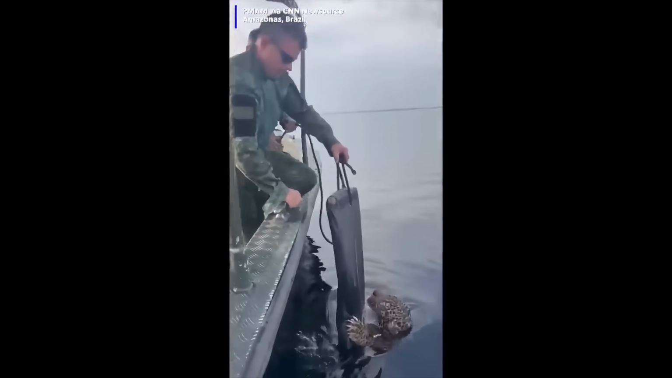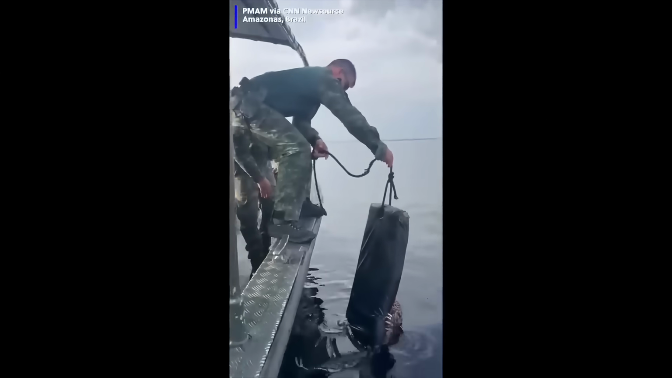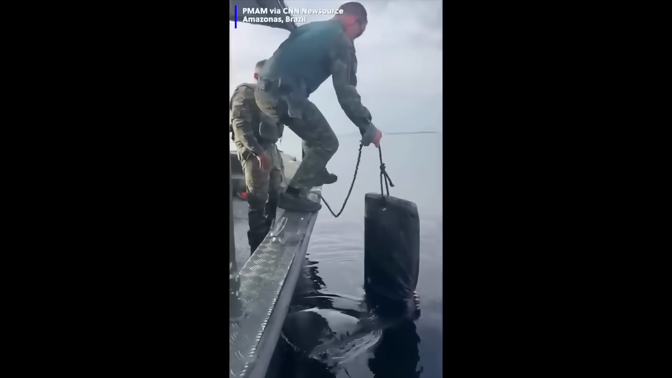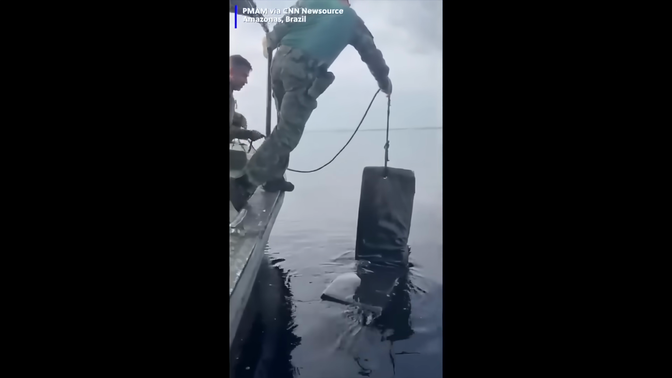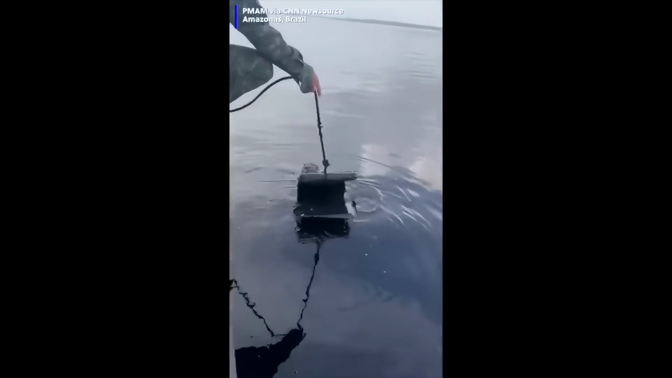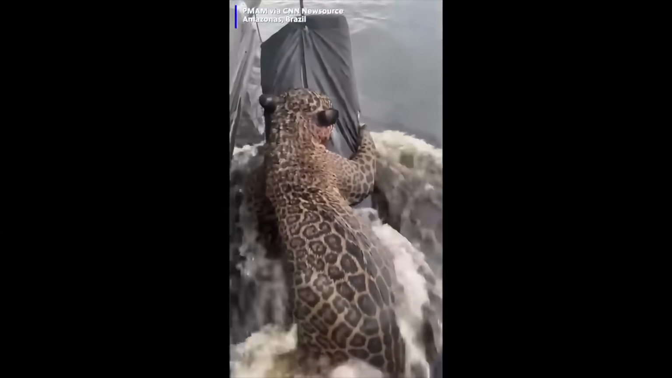And you can tell the guys feel it too, because these cats are dangerous. It's the way God made them. I mean, it's no one's fault. It's just that in this moment, you can see that there's an understanding. They eventually tow him back into shore and get him some help. Anyhow, this is just a great story. And jaguar.